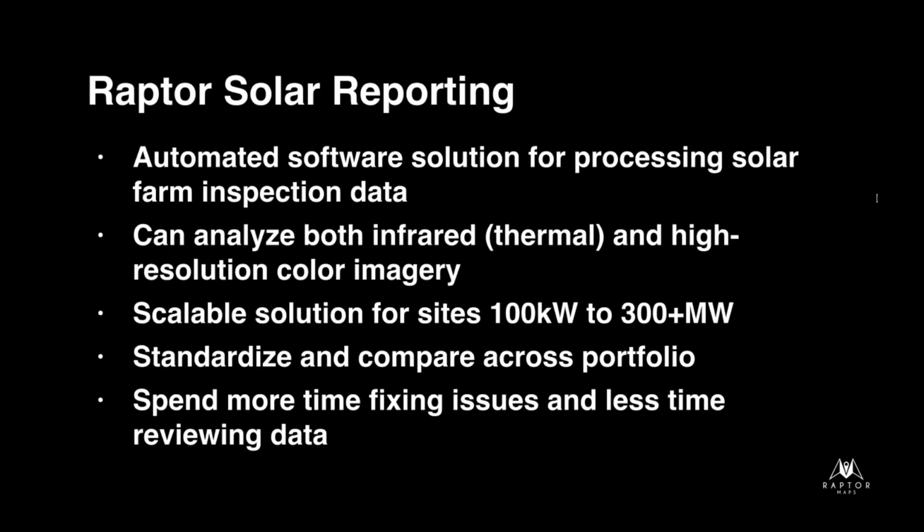All right, so now I want to talk a little bit about the reporting. We've spent a lot of time talking about good data capture, and the reason for that is because good data capture makes your reports come out faster, and it also makes them much higher quality. So we want to make sure that you really understand what it means to capture good data.